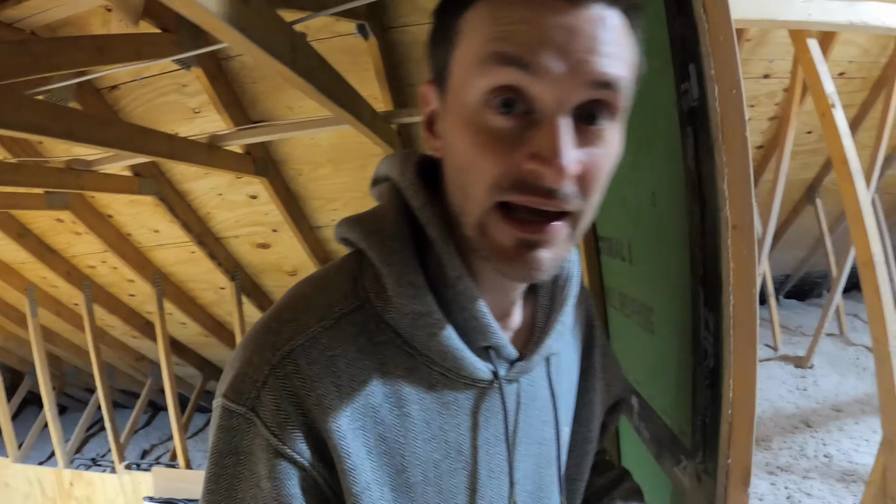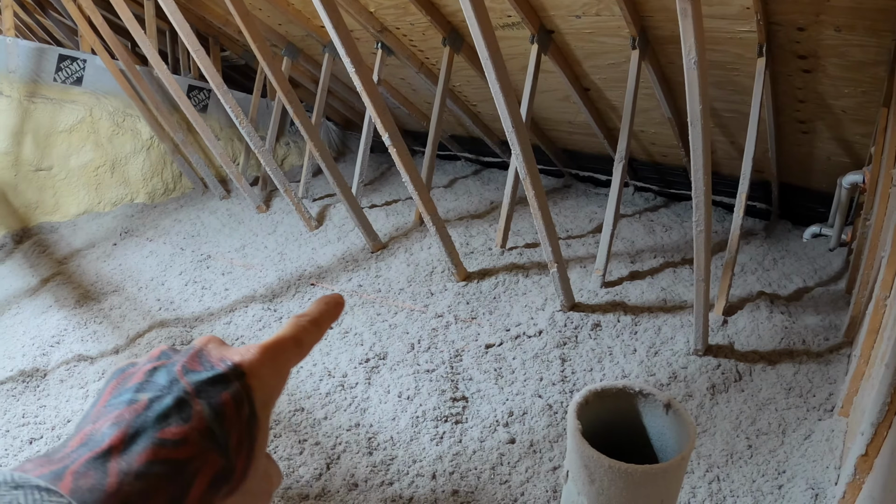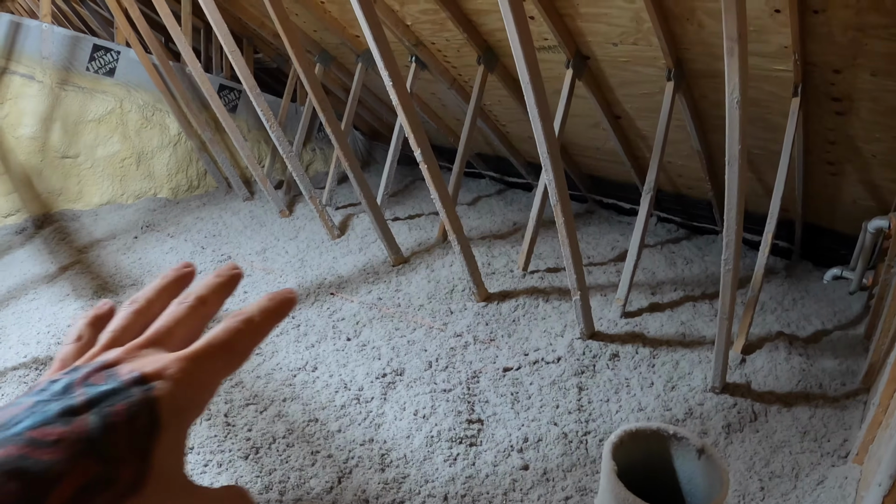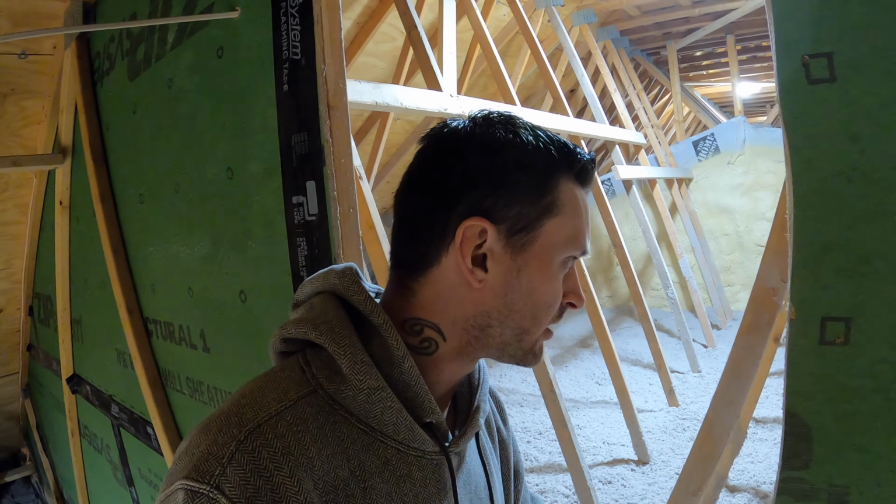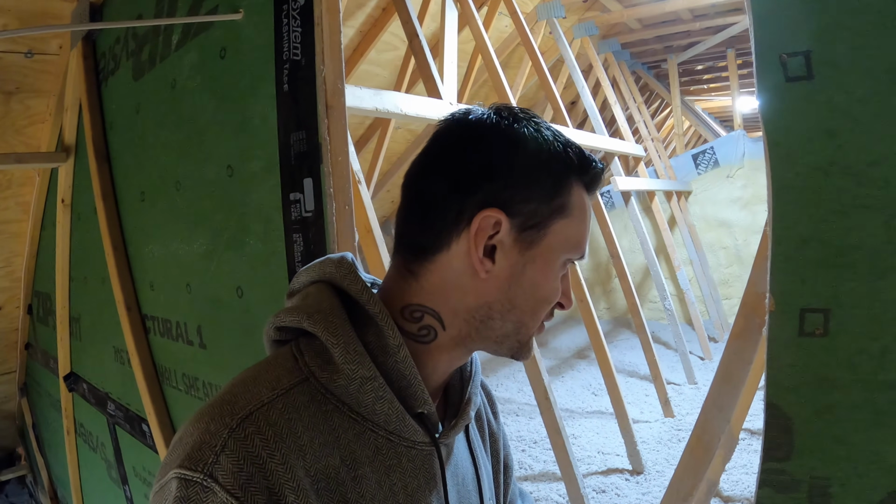All right, so last thing, I just want to check real quick. Again, it's been a couple weeks since we've blown in the insulation. I am curious if it has fallen at all. And yeah, it does look like it has fallen a little bit, or compressed. I don't know if you guys can see it, but right there on camera, you can see the orange string is starting to pop up. So we have probably gone down a little bit. With the compression of all of this insulation, it's probably gone down maybe 1/2 inch to 1 inch, and it will probably continue to do that over the next year or so.